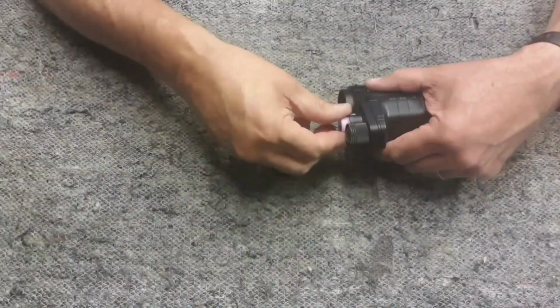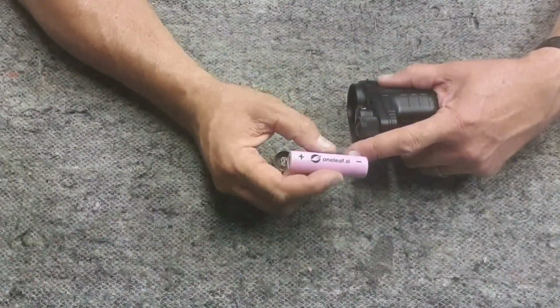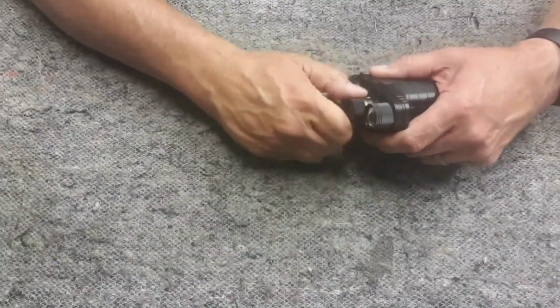There is one supplied. The more you use things like the zoom and the infrared power, the more you are going to run this battery down. So it's always best to have a couple of spare ones hanging around anyway when you go out shooting, to make sure you don't run out of battery power.